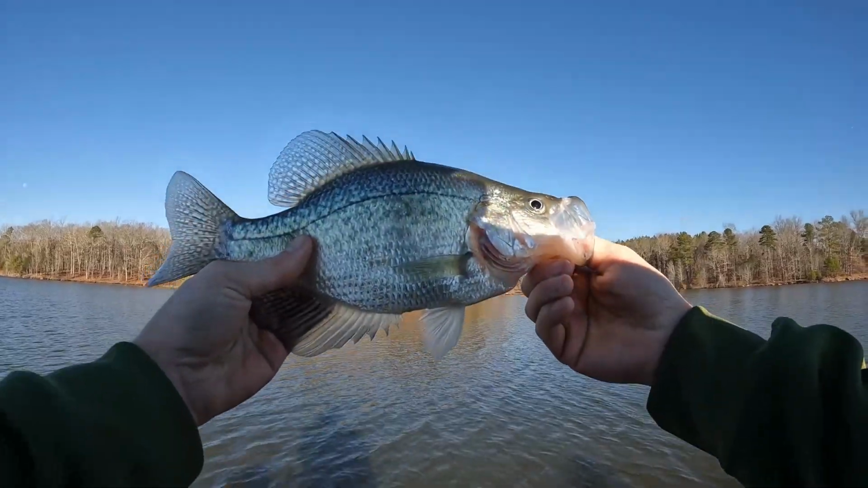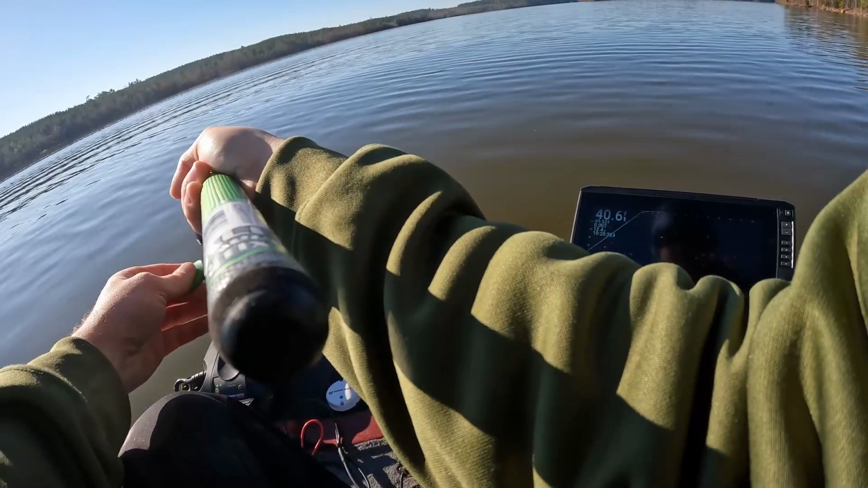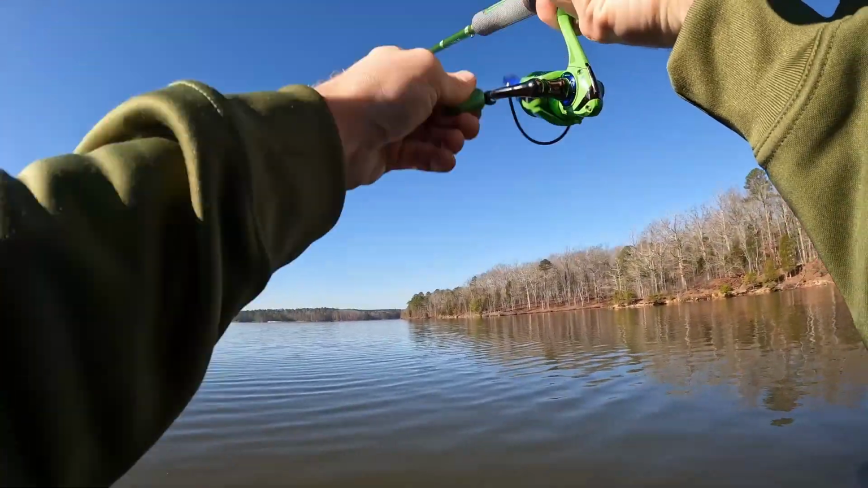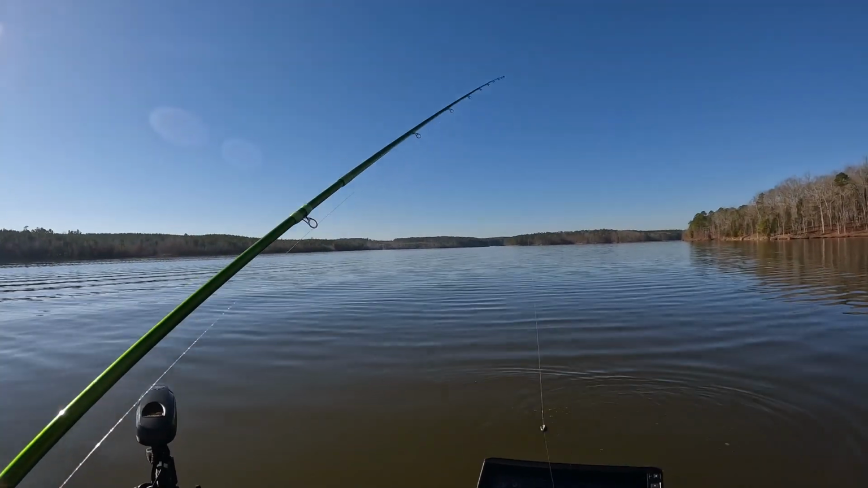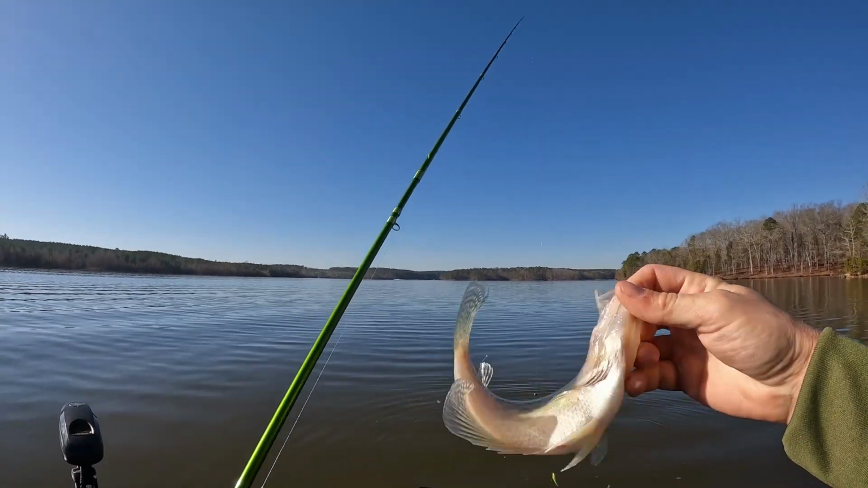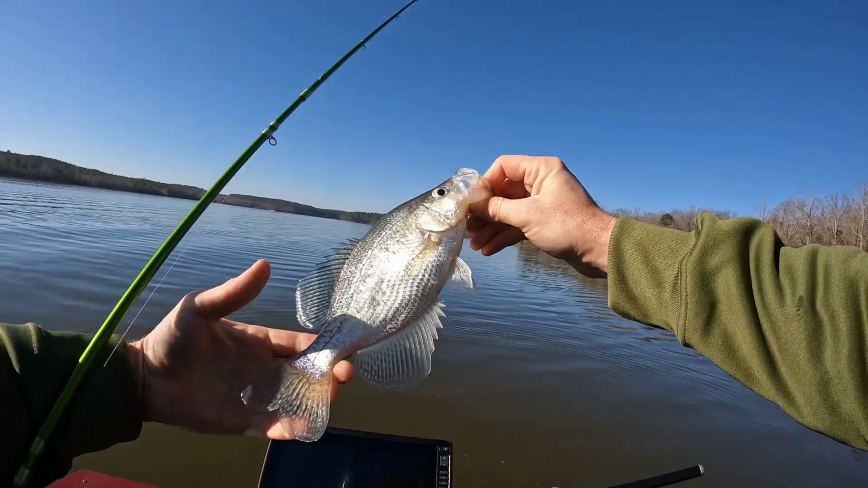He's a good fish. There he is. Oh, there's another one. You know, sticking to that fish, you know, when they're still like that, usually they'll feed. Not a very big one, still a pretty crappie.